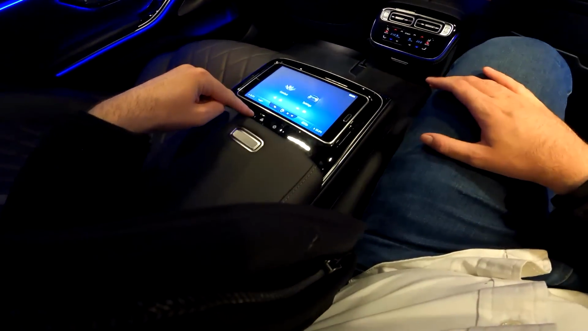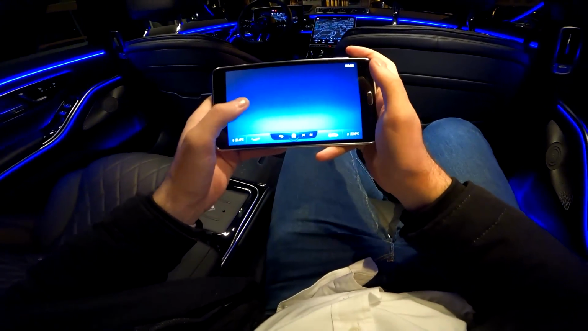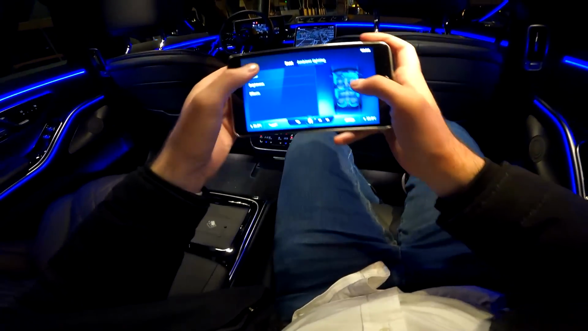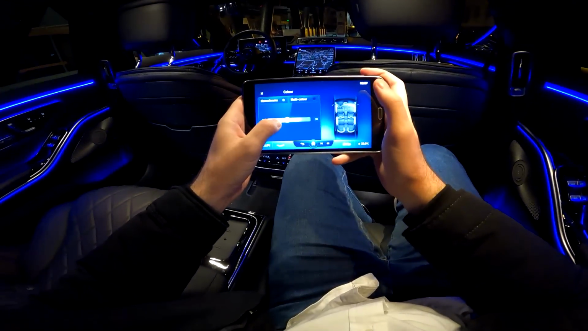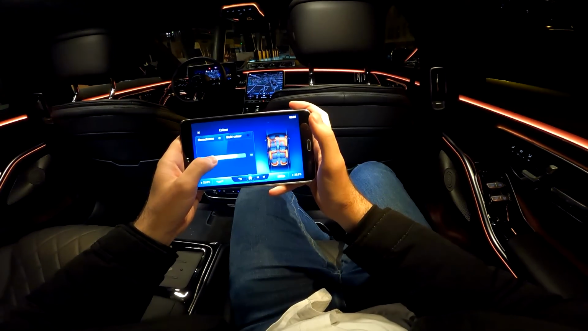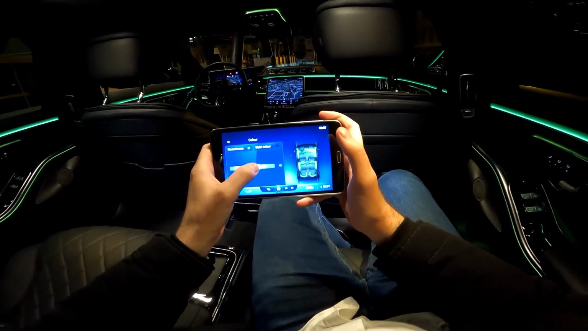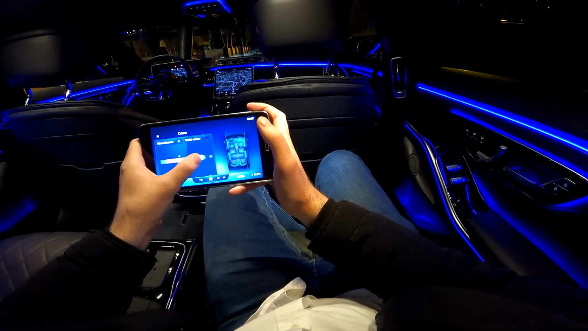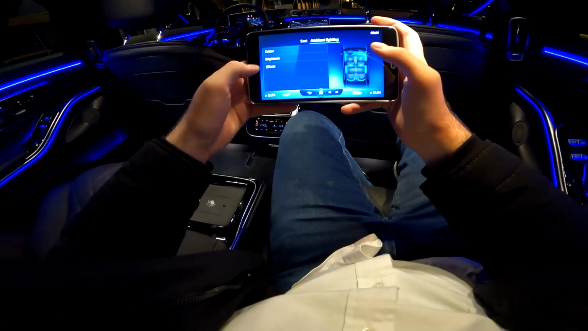And you do have a tablet here. You just press this, goes out, and you can configure various things. You can also configure your seat here, but here, for example, we can change the ambient lights from blue to red. Green, and you can also control various things.